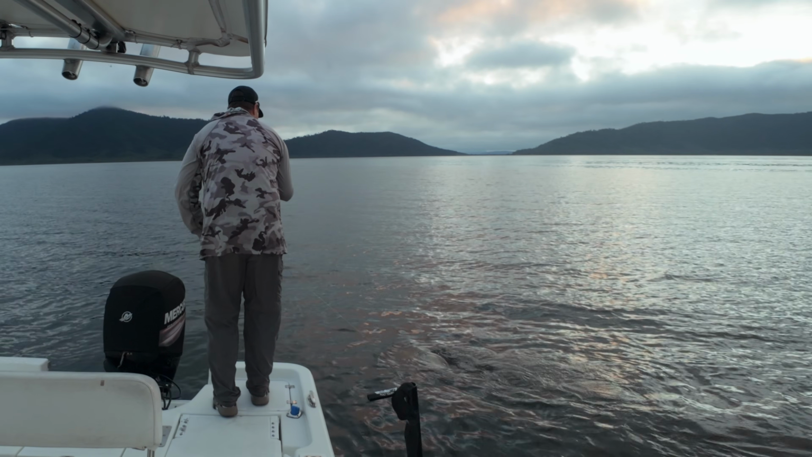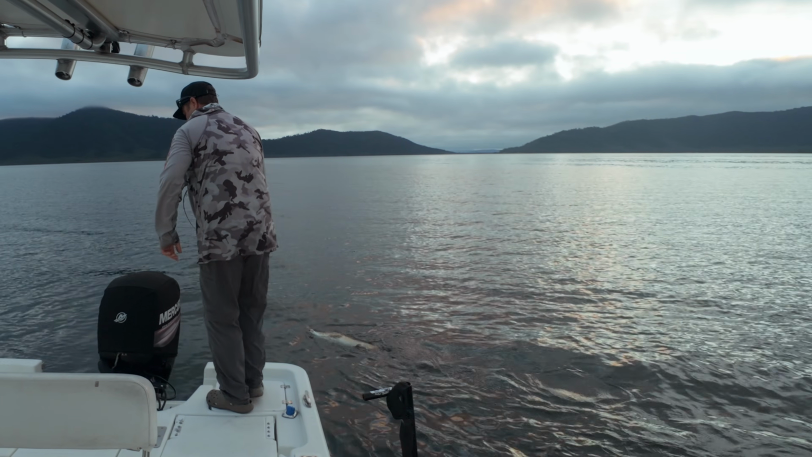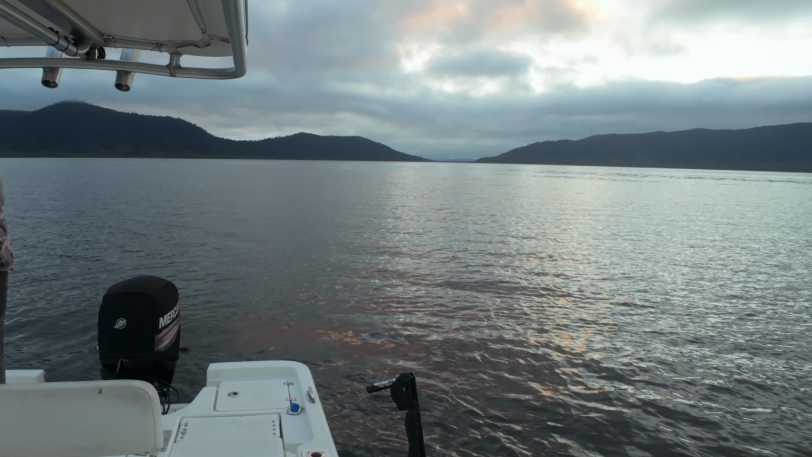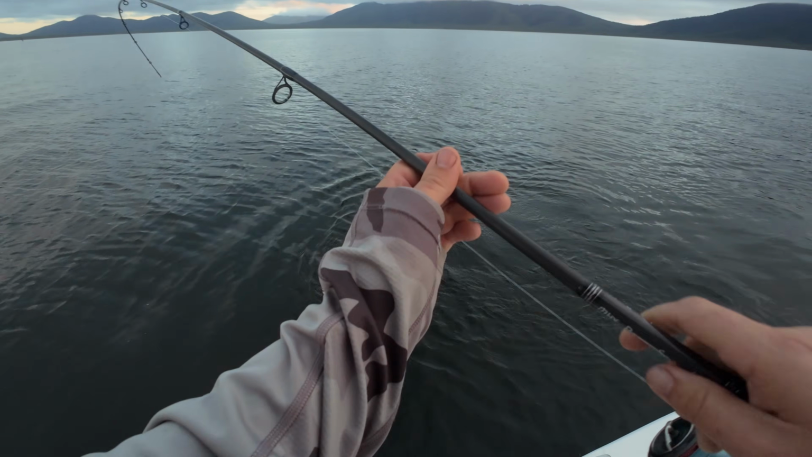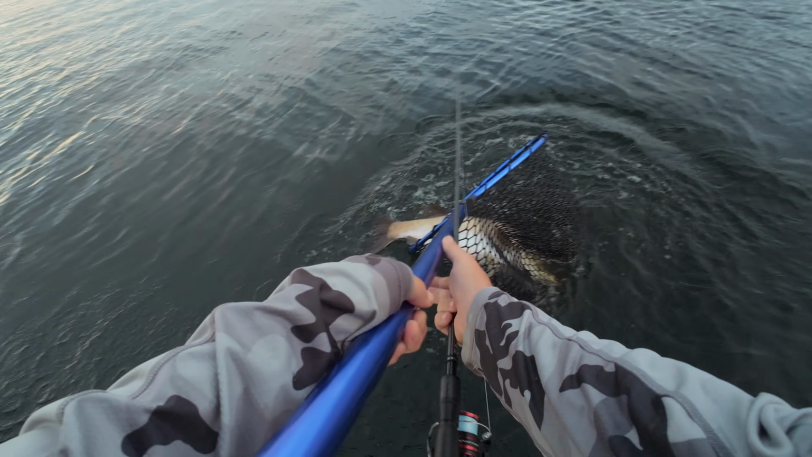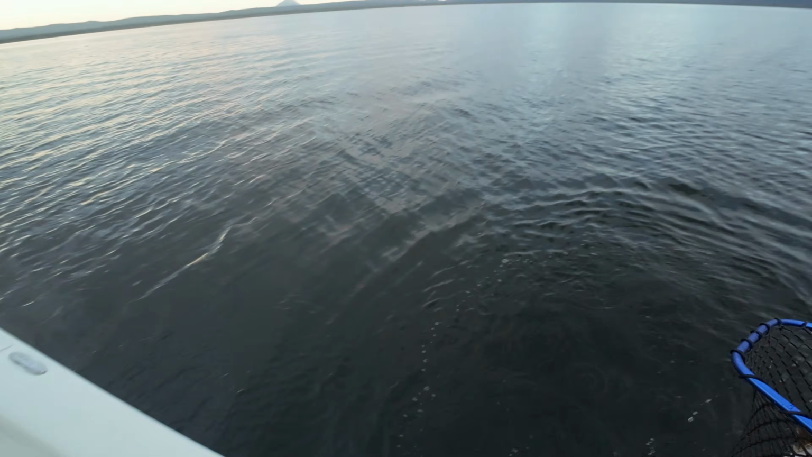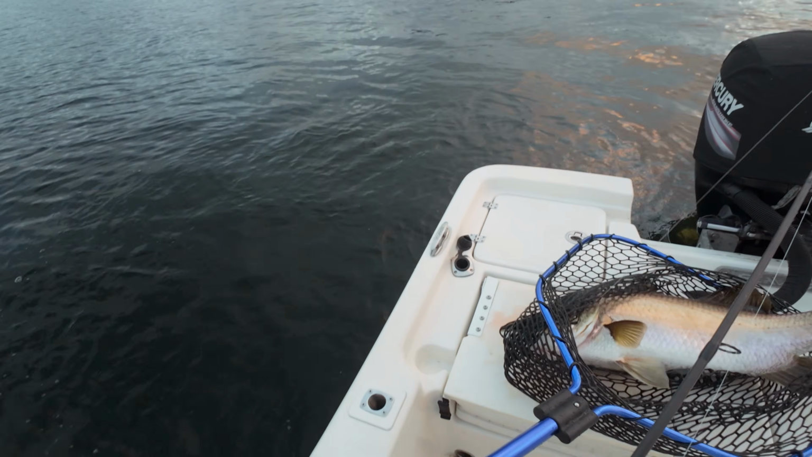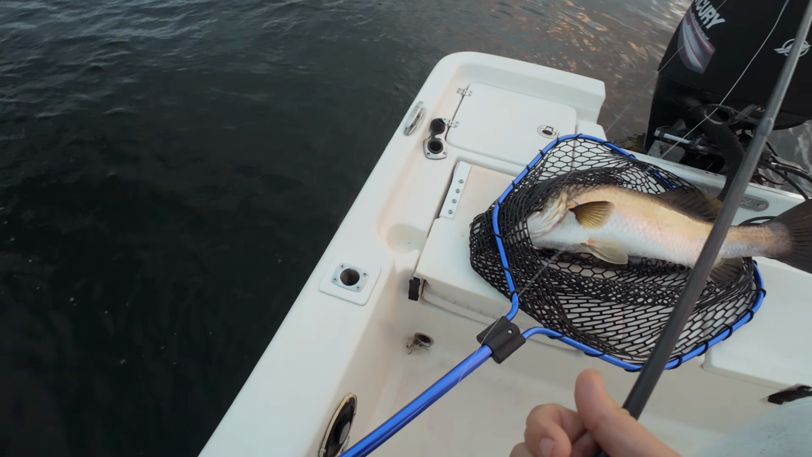Yeah, he's got that lure way, way down. All right, let's see what we can do with him. Try and get him in quick. Yeah, here he comes. There we go. He's a big fish.